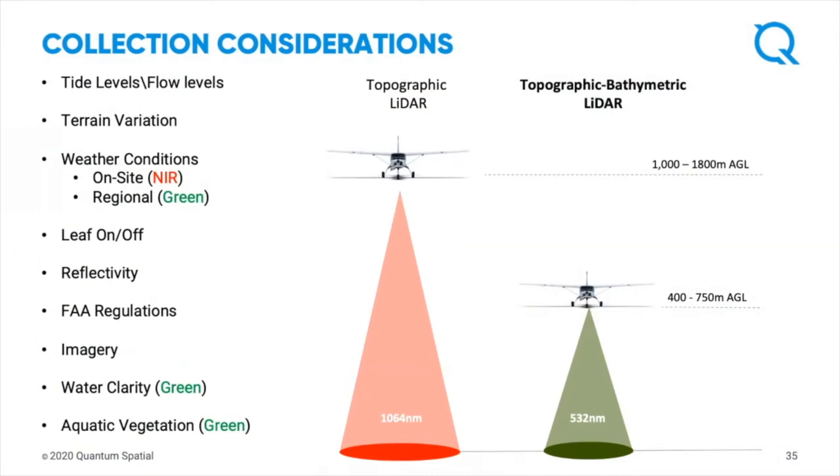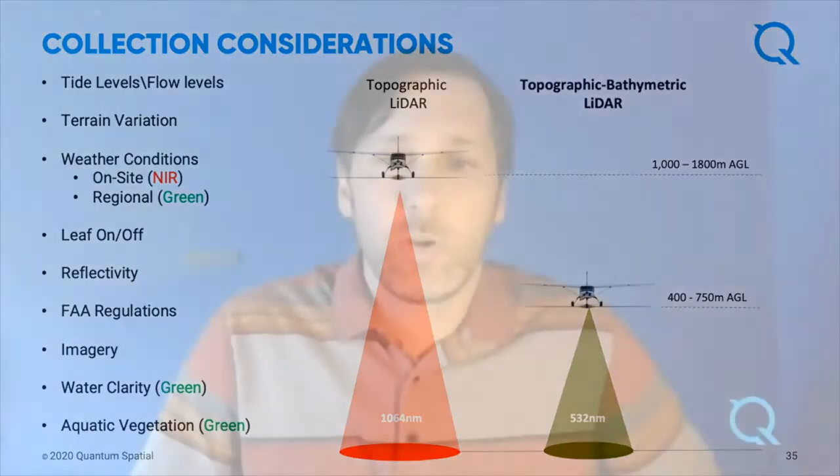You have all the same challenges operationally that you need to consider, but now you're also adding in the water clarity. You need to know, is your water clear as gin or is it looking like chocolate milk? Is your bottom type going to be a nice bright white sand or is it going to be a mucky bottom? Beyond that, once you get into processing, the green LiDAR is more complex. You need to know the water surface model, and classification of the points gets a lot harder as well. So let's talk about that for a little bit.